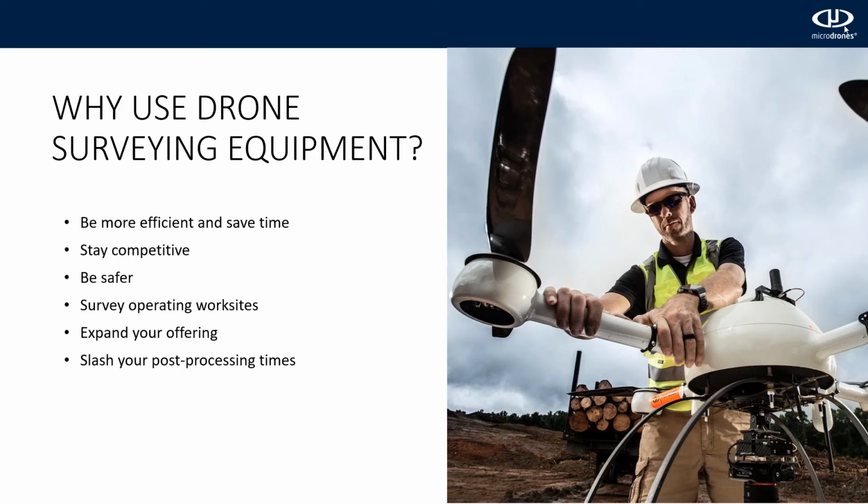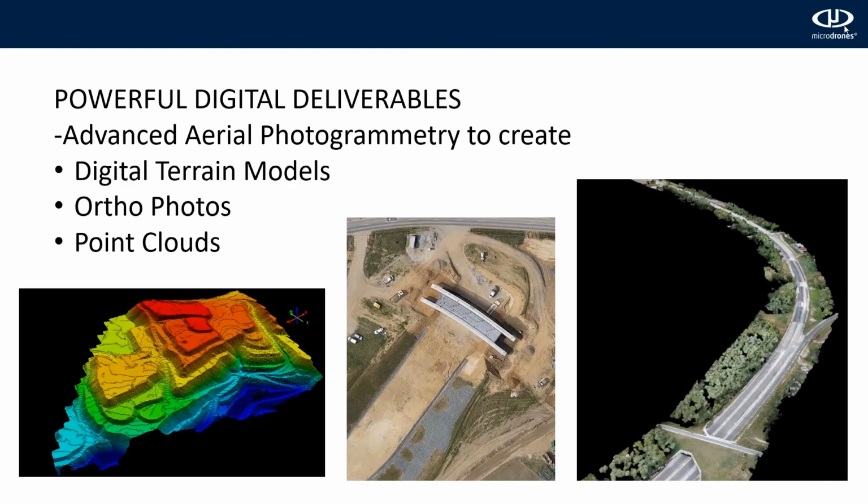And you can expand your offering. By incorporating various payloads and technologies into your system, you can increase the number of services and deliverables that you can provide for your clients. And probably most importantly, you can slash your post-processing times. Our systems enable you to post-process data in a fraction of the time. Our drone surveying equipment also provides powerful digital deliverables. With advanced aerial photogrammetry, you can create digital terrain models, orthophotos, and advanced point clouds.